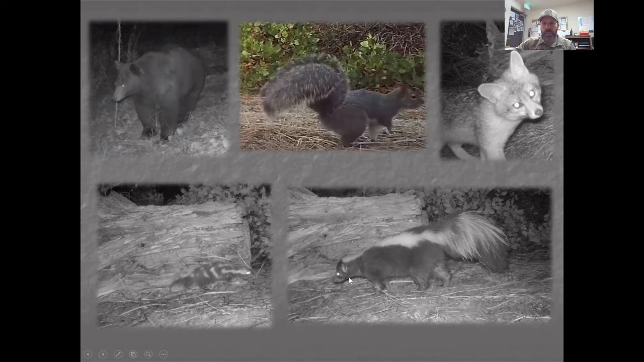And then at the bottom, we have two skunks. Your striped skunk, which is much larger than this guy. This is your western spotted skunk, a little bit smaller, but we do have both species in the area.